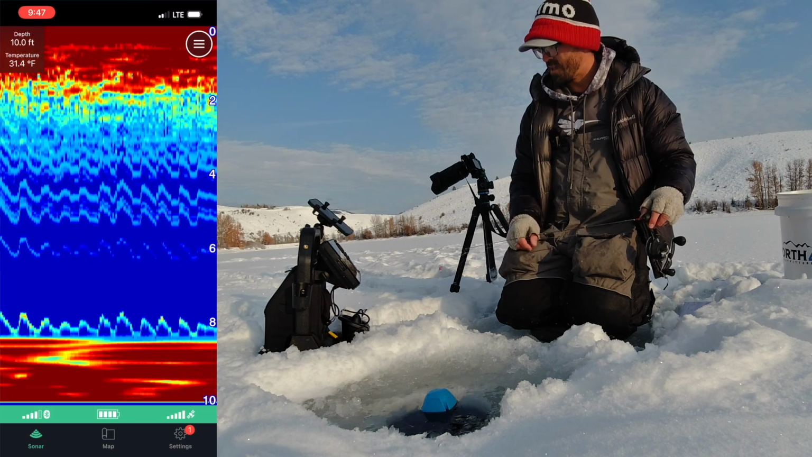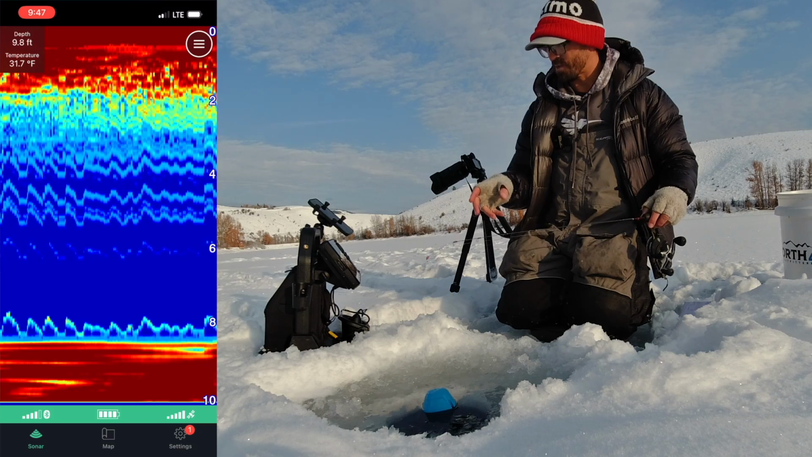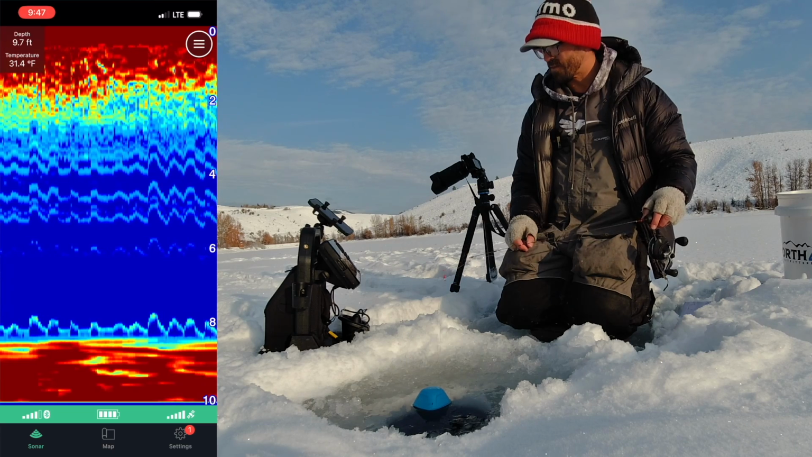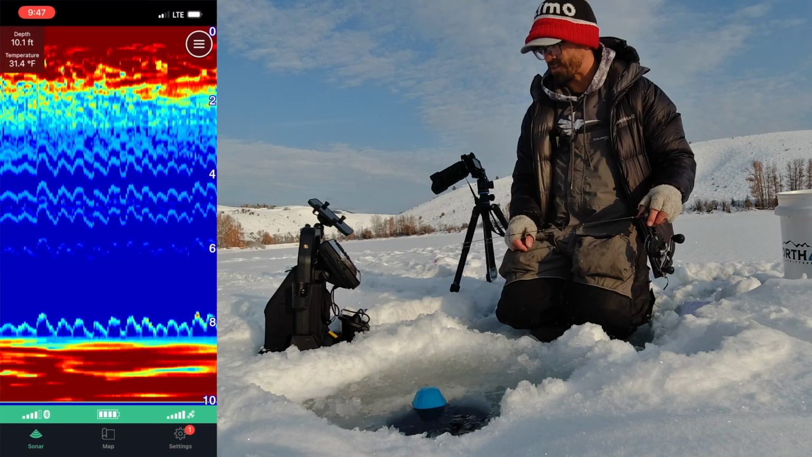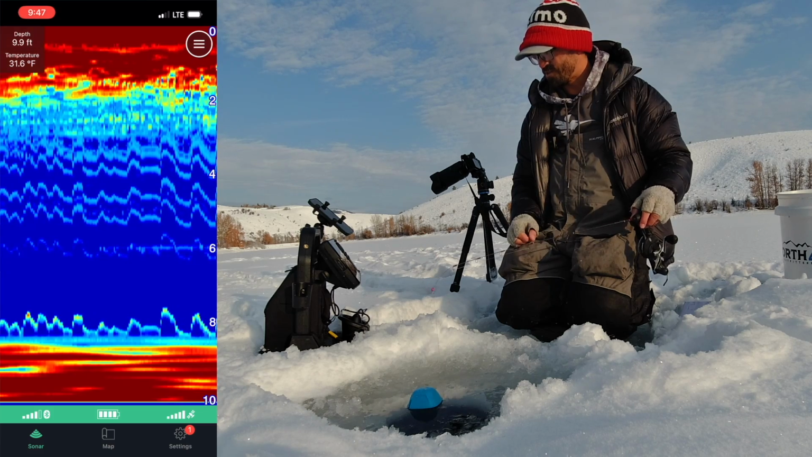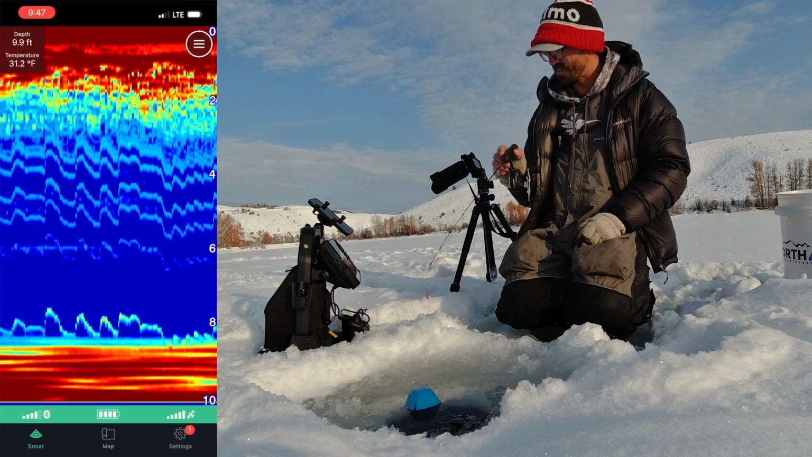I like that I can reposition it to get a little bit different view down there. And just by moving it a little bit, sometimes I can see the jig moving down into the weeds a little better. I can pick up the lure a little better. I find that actually works better than trying to tinker with the gain so much. It's just moving your transducer around. You can even just use the tip of your rod to move it, which is kind of nice.